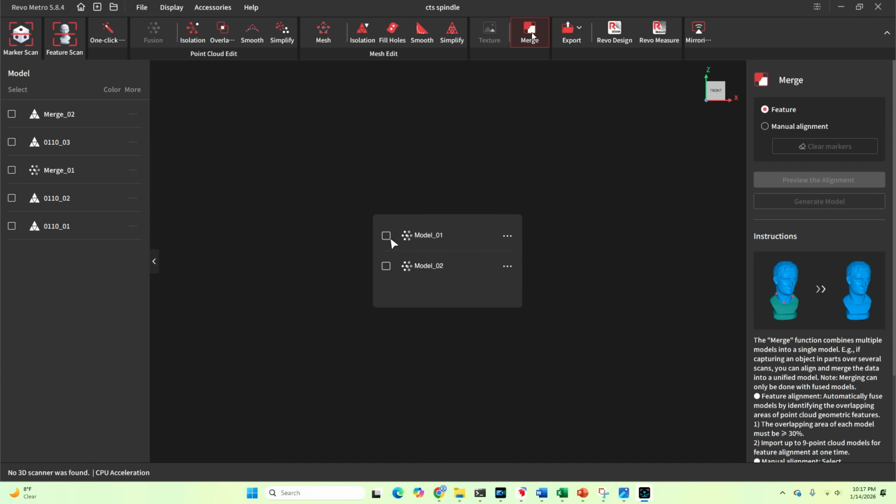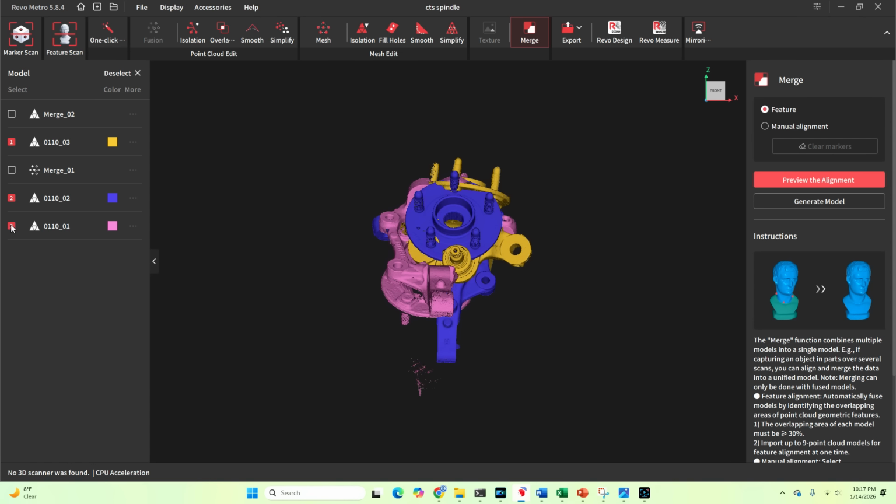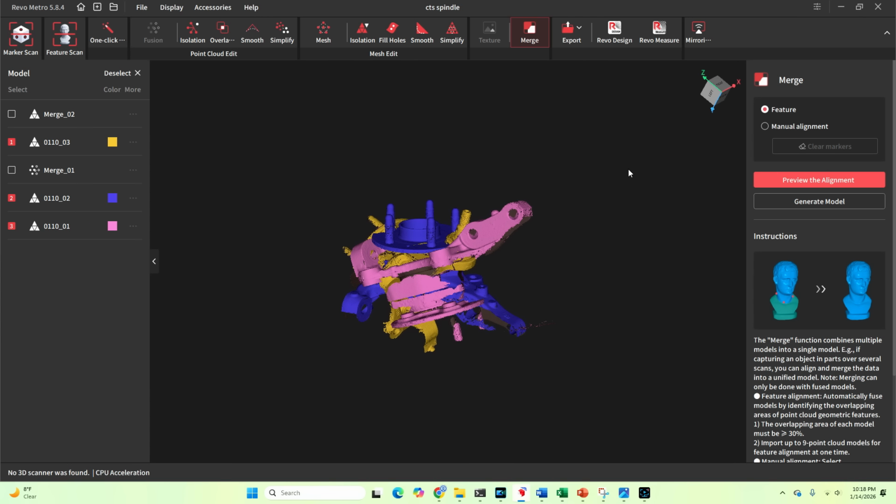You basically obviously click on the merge, and you click the models you want to merge together. As you can see, they're just in an arbitrary position here. And then you basically can do a feature alignment or a manual alignment. And I just went feature, hit preview alignment,